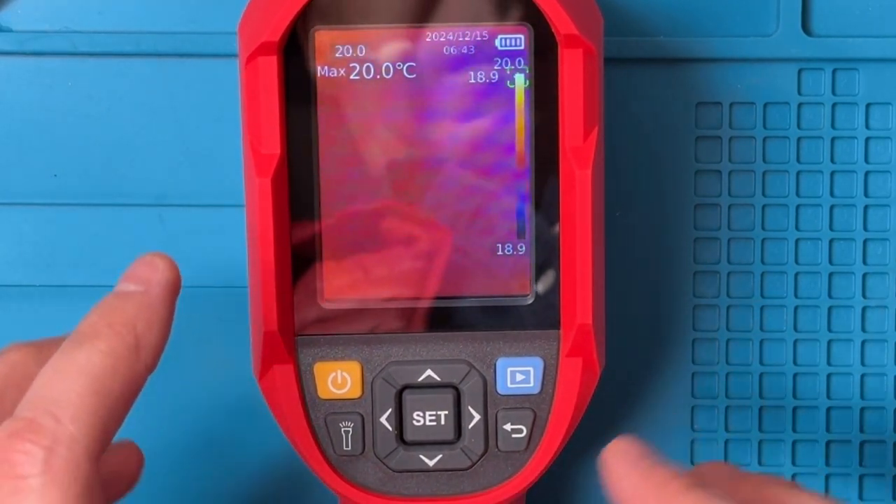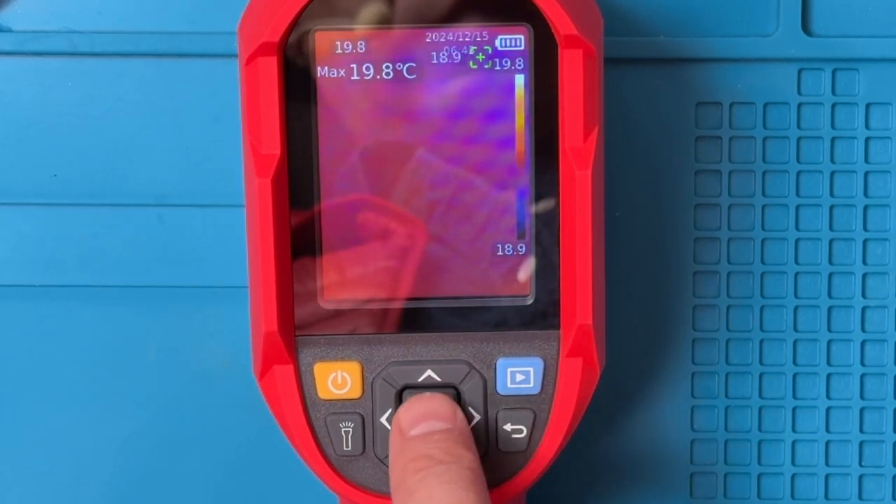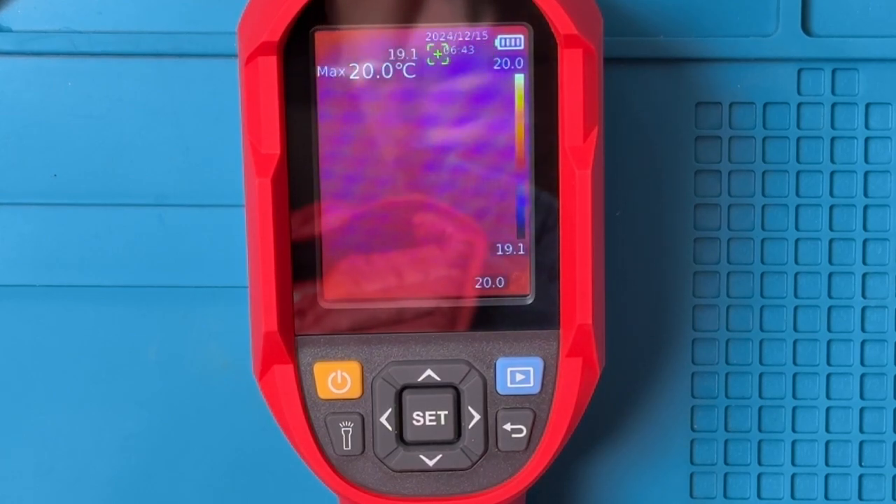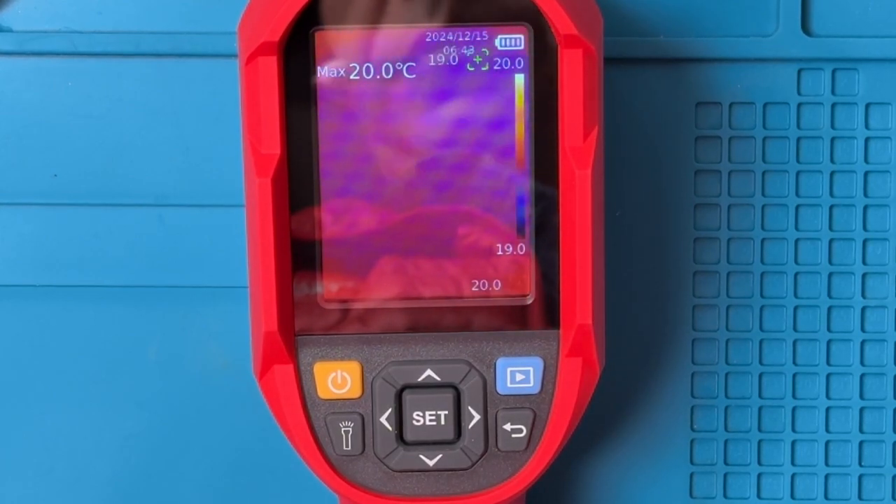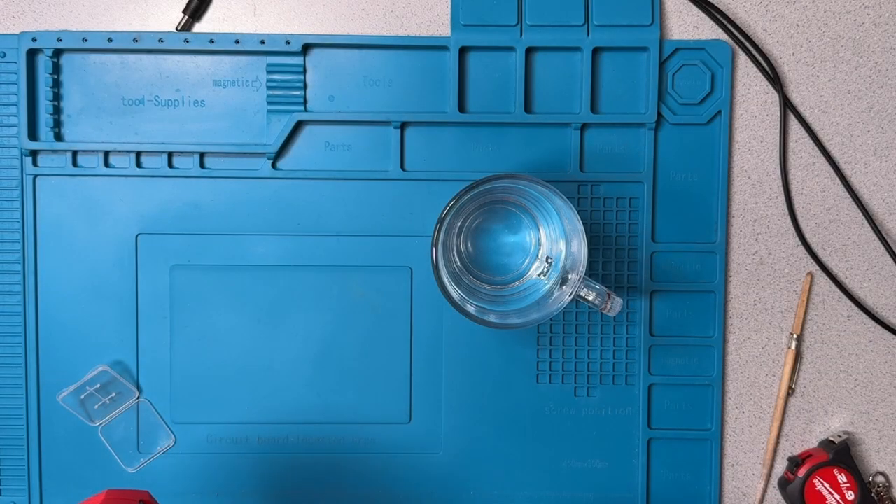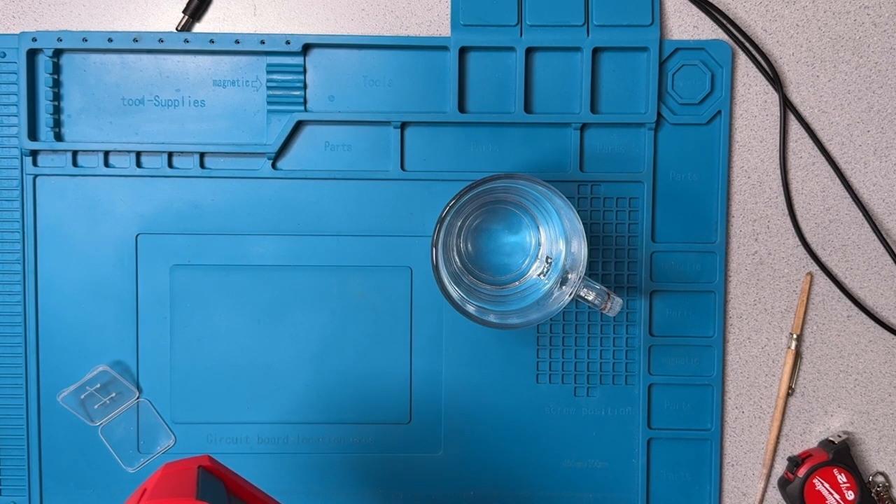Most of the rest of the functionality is accessed through the directional pad here and the set button. Before I get into that, there's a few things to point out on the display. In order to better understand what's going on, I've got a glass of hot water here. This was boiling water when I poured it a minute or two ago.